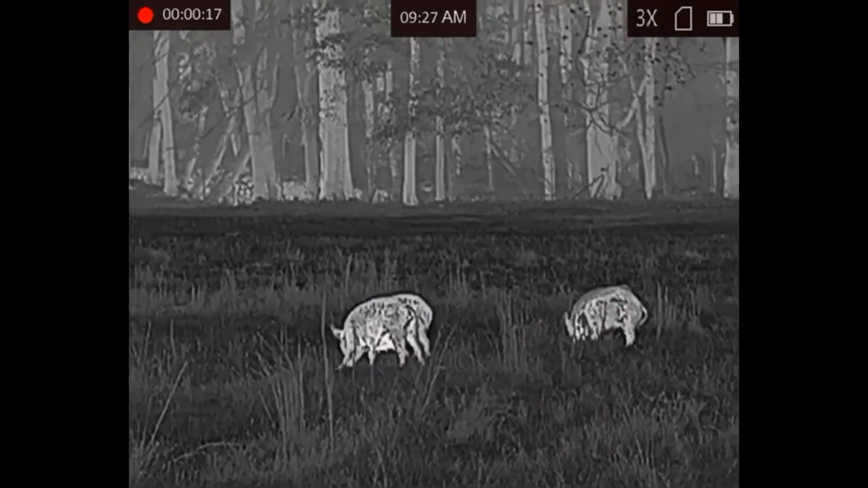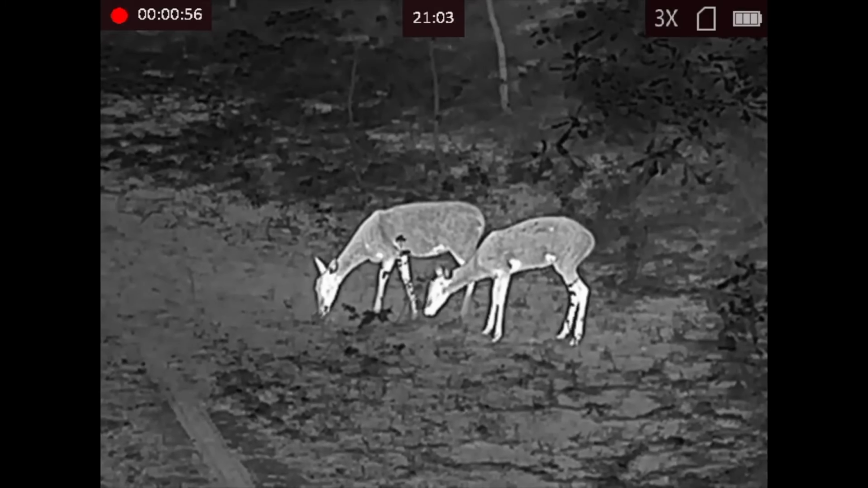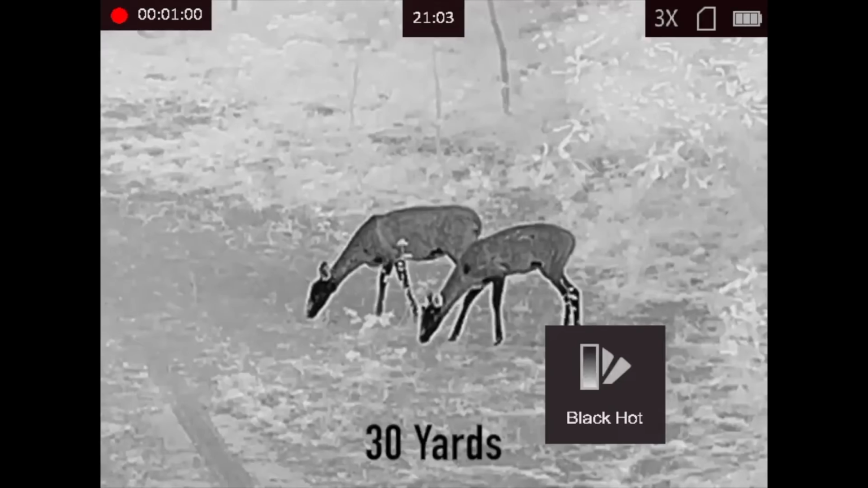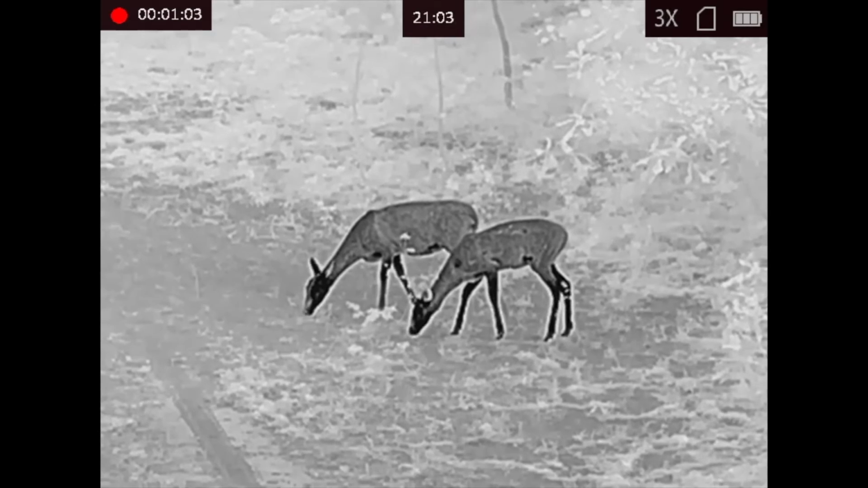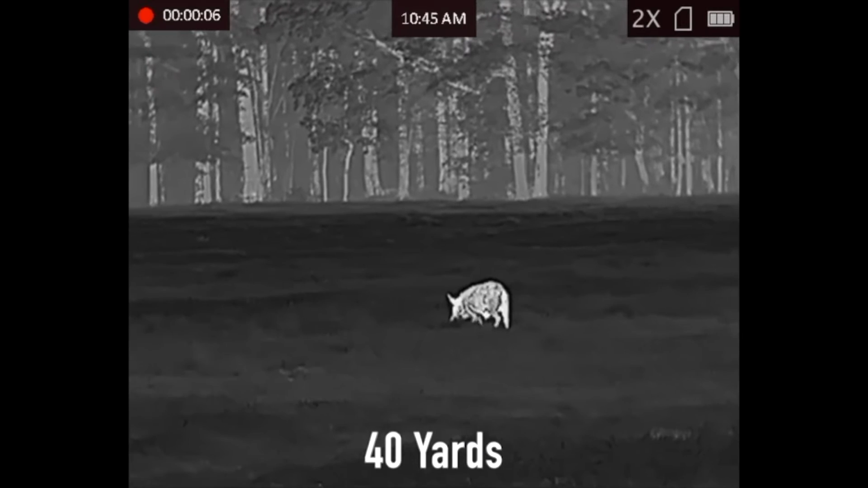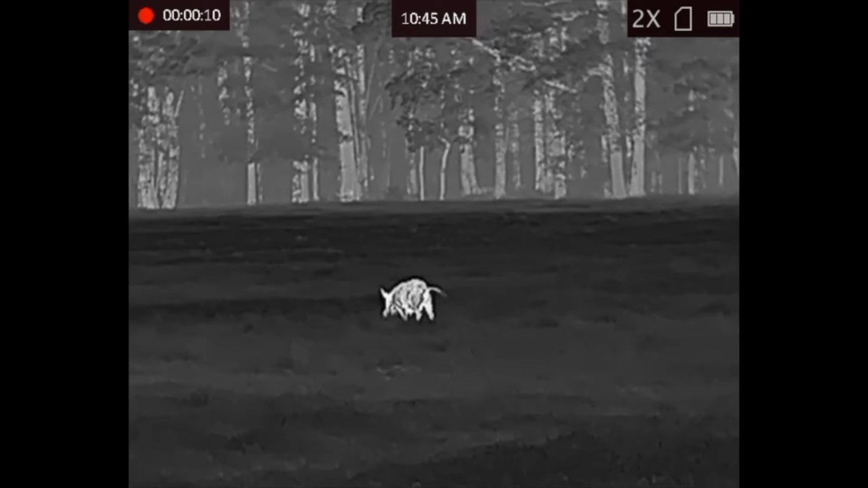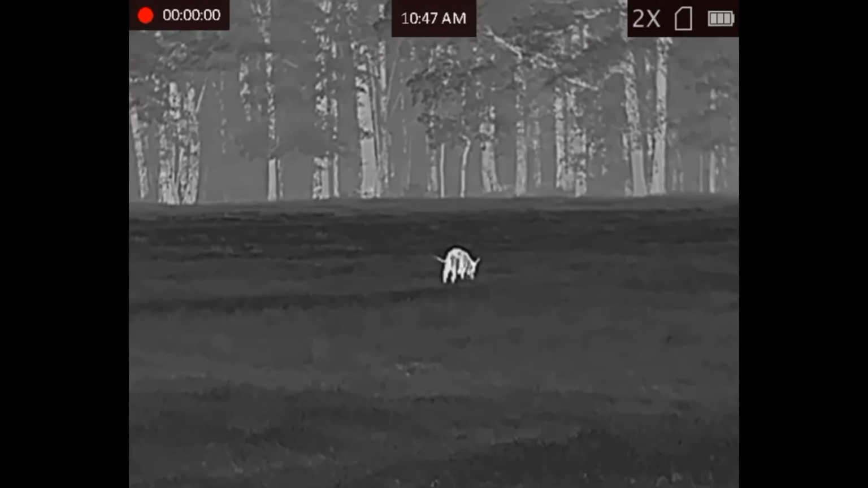The ID range, which is much more important, is how far away you can actually see and tell what you're looking at. We usually base it on a coyote, being able to tell the difference between a coyote and a small deer. On the TM25-384, that's going to be about 275 yards. With the TM35-384, that's going to bump you up about 50 yards or so, so 325 yards on the ID range there.